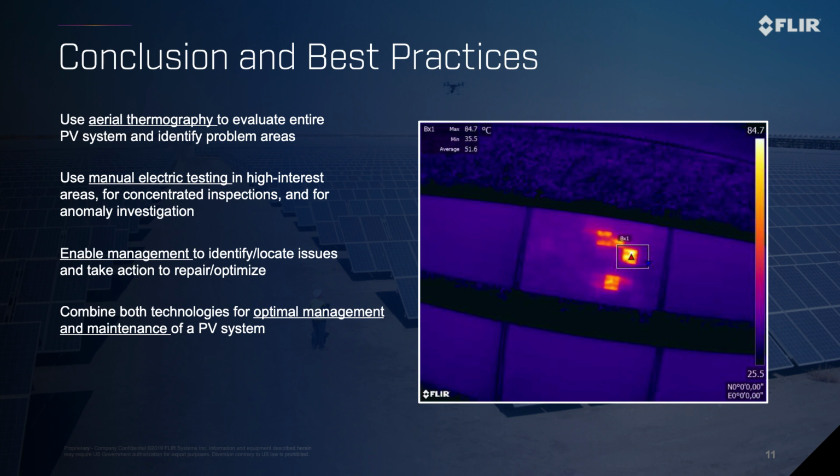So anyone in management or a decision maker has a better ability to understand where to deploy their field technicians in a more efficient way. Also, having data before a site visit will allow the technicians to be better prepared for the work that needs to be performed. And also, as you said earlier, I cannot stress enough how important it is to collect both radiometric thermal and high definition visual imagery.